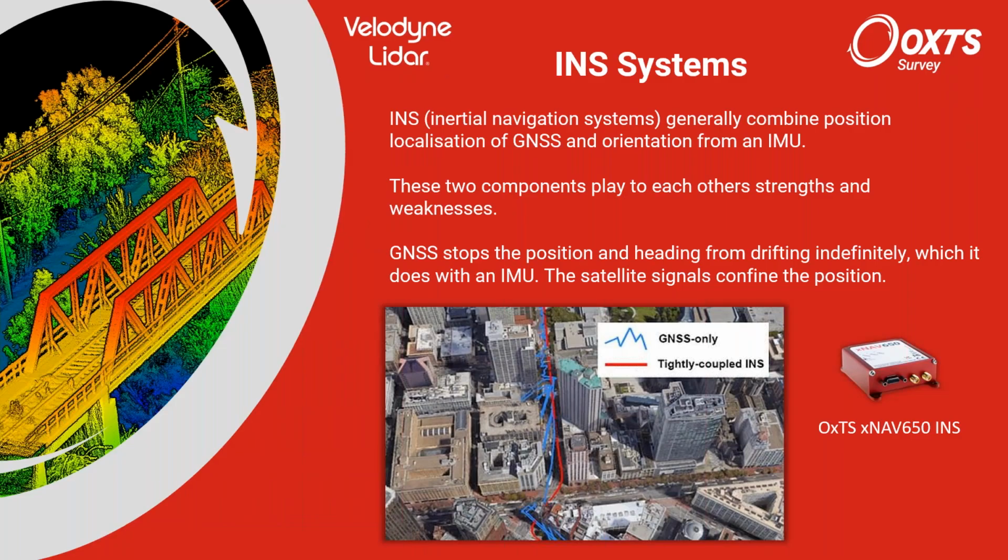So not only do they use GNSS and IMU data, but INS systems are taking in this data from both sources and are able to combine them intelligently. So you can see what an important thing this is, that these two different sources of measurements are kind of playing to each other's strengths and weaknesses. So you've got the IMU measuring changes, and you've got the GNSS localizing the heading and the position.